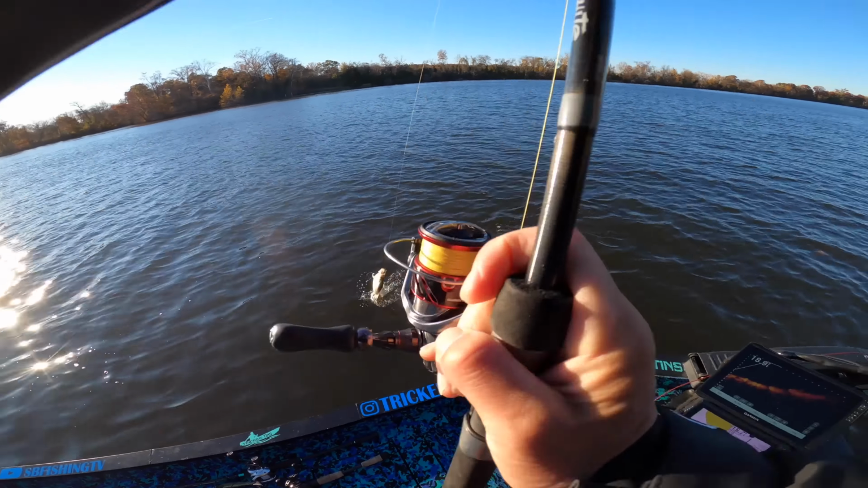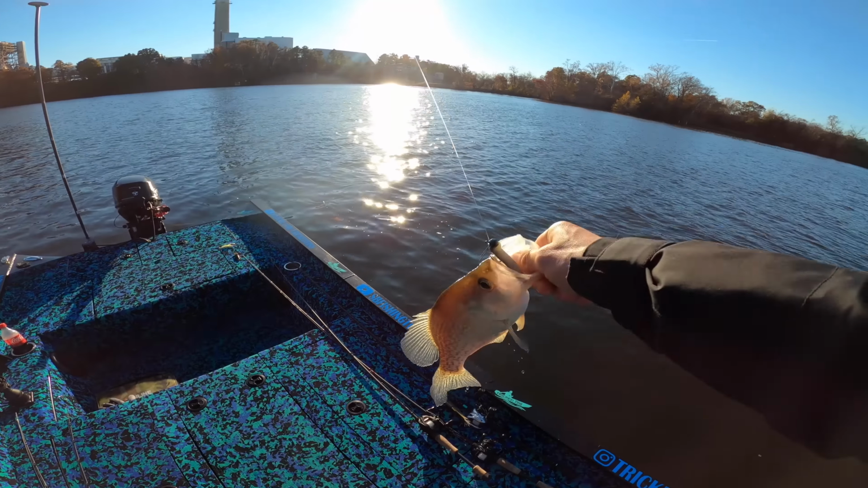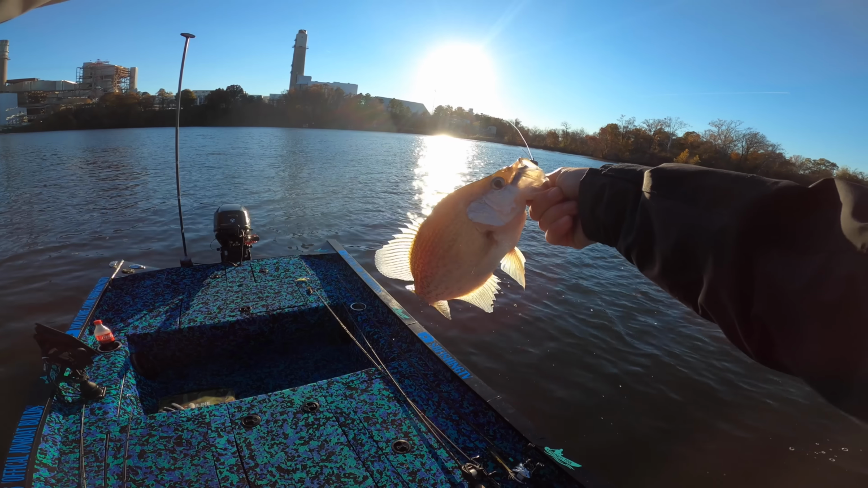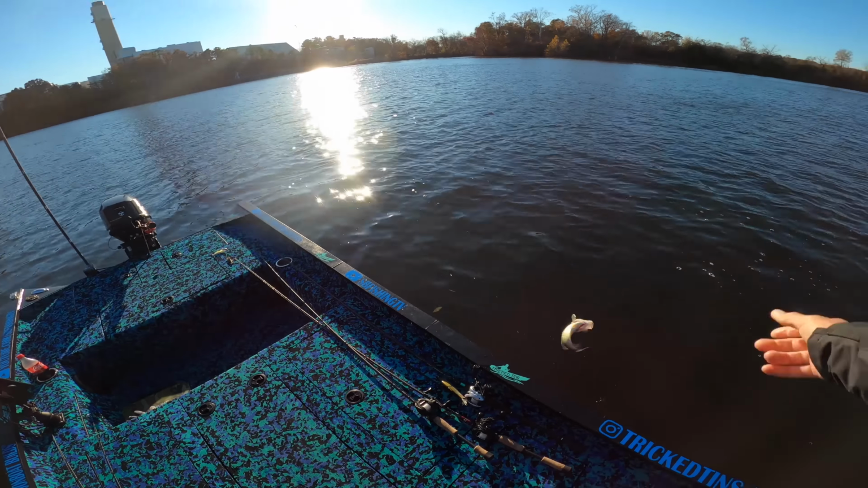Oh, giant crappie. It's a pretty solid crappie right there on the Ned. Nice.